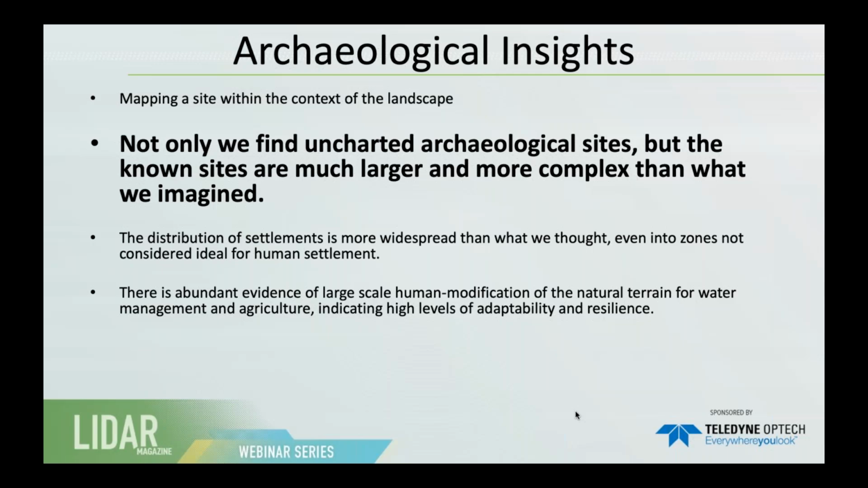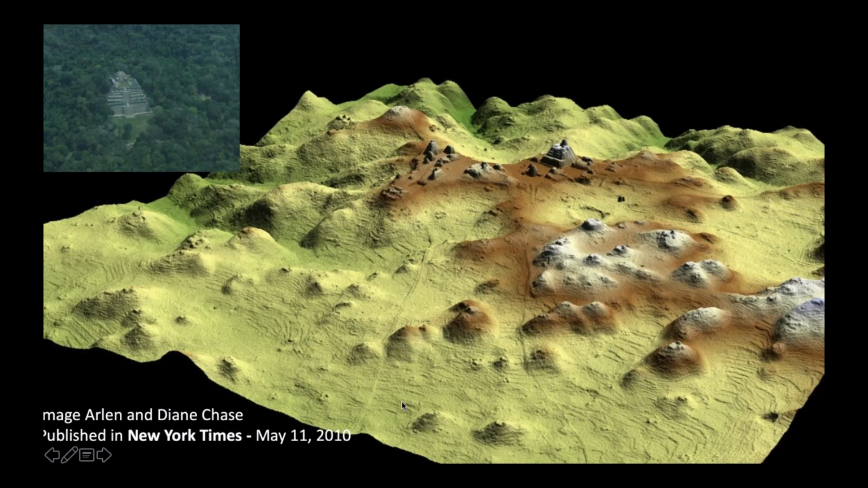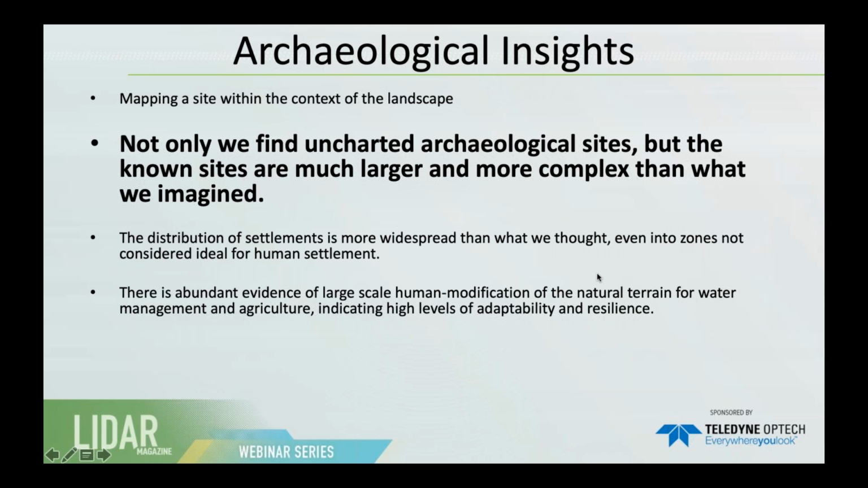A better figure is perhaps this one. In this figure, you actually get to see again the causeways, or the roads, between the site of Caracol and other sites. But more impressively, you see all the landscape that was modified in terms of terraces. So that's one of the things: being able to see the site in the context of the landscape.